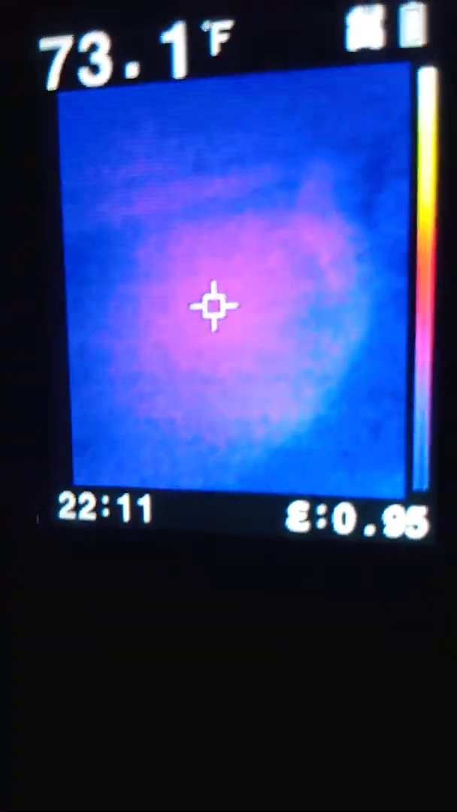So, okay, it timed out. And the AC unit, not enough light to see, is actually on the east wall. I'll walk over here without walking into something. Right there.